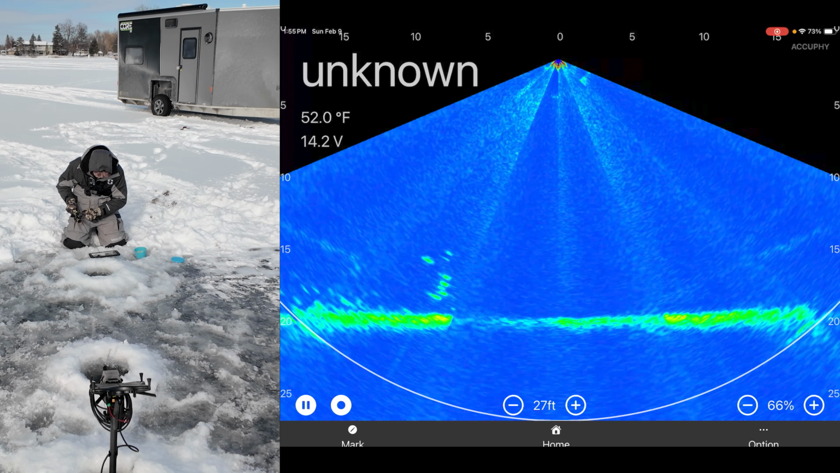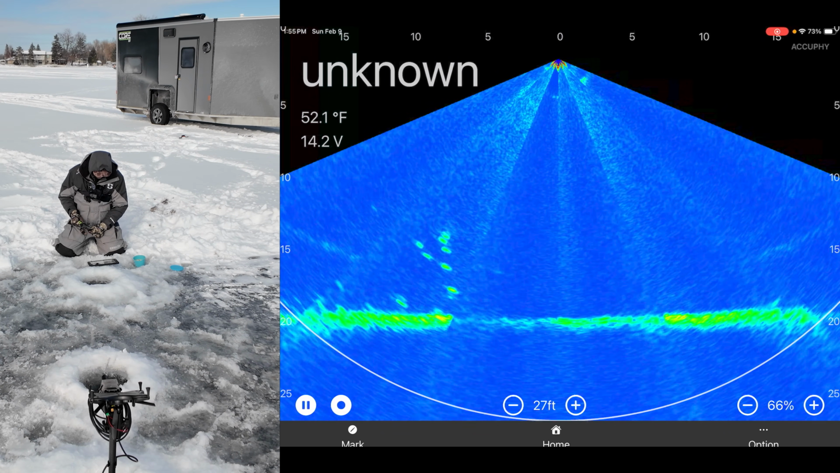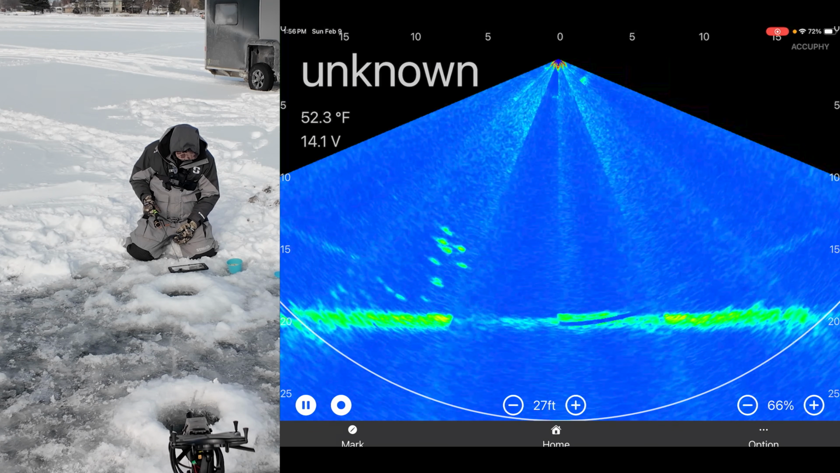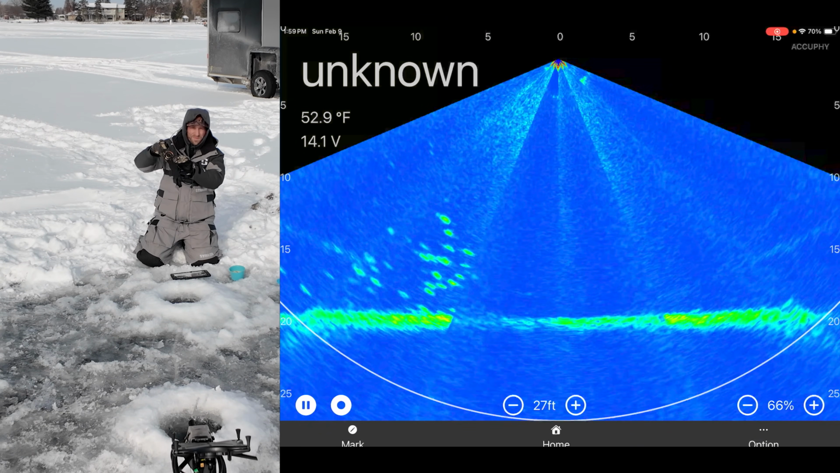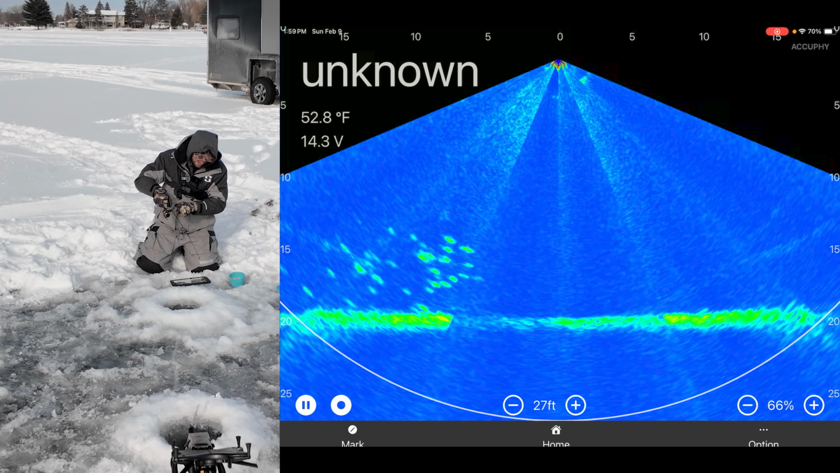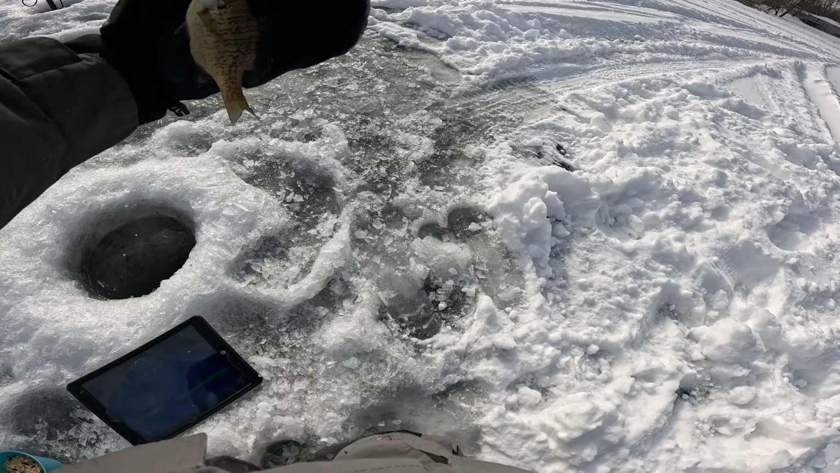Here we go. Oh, they knocked each other. Bunch of small little guys. Here we go, fish coming up. Ooh, he hit it, but he didn't get the hook, evidently. Oh, here we go, hooked up. Just a dink. Another small bluegill.